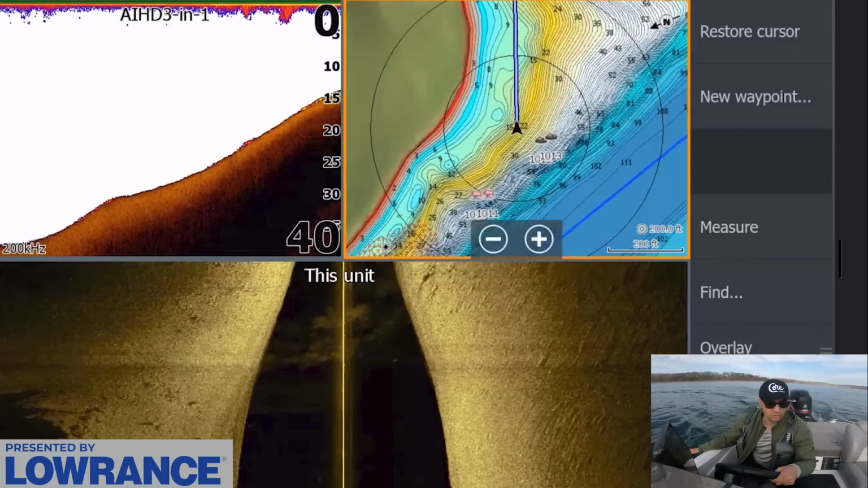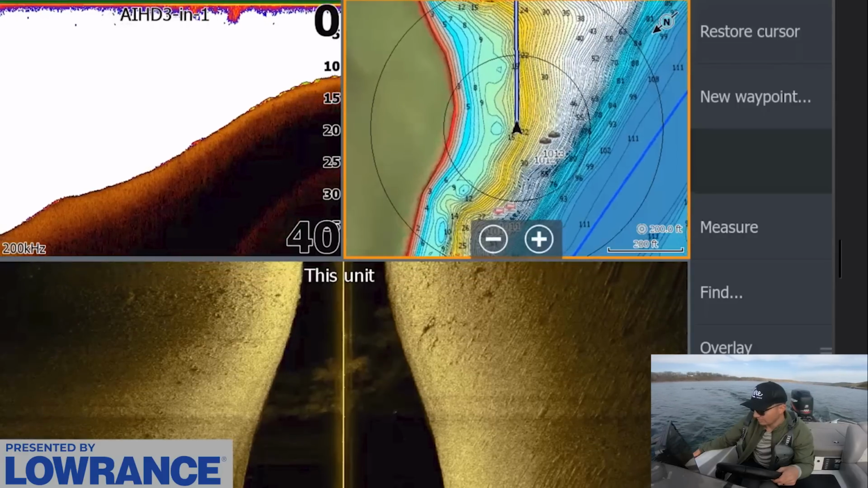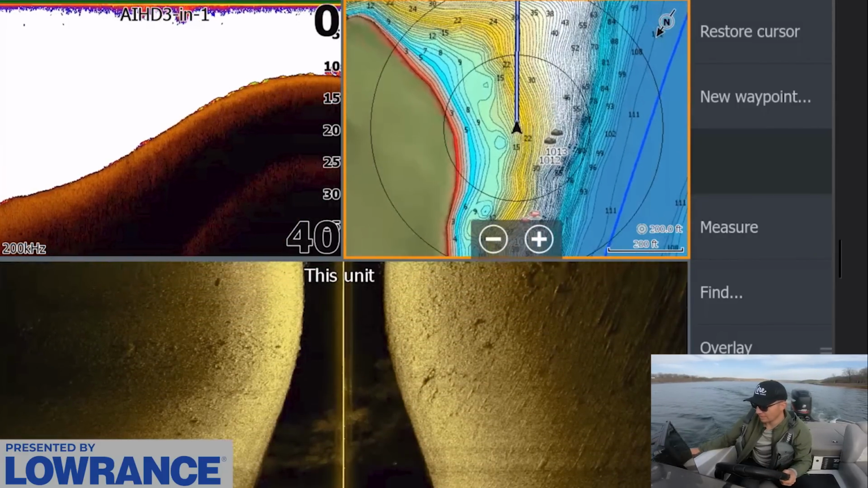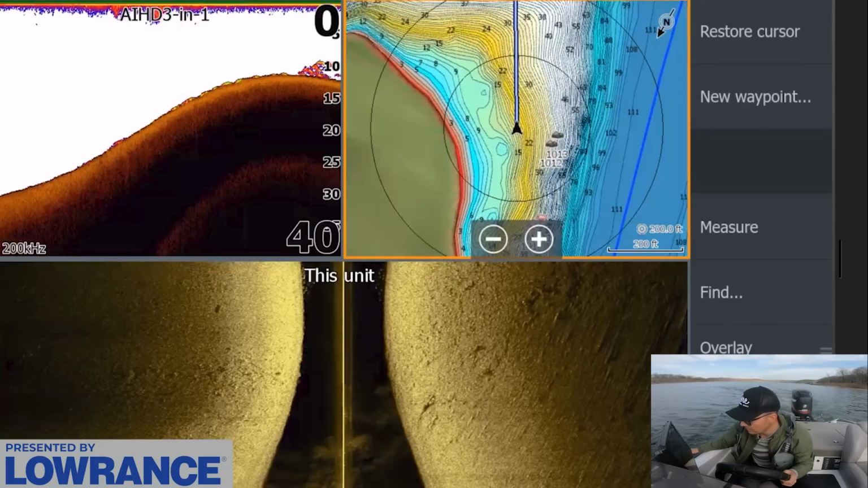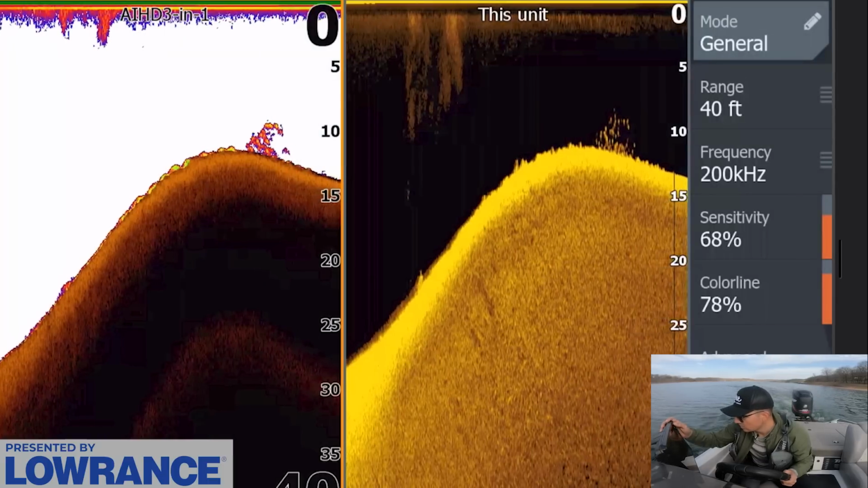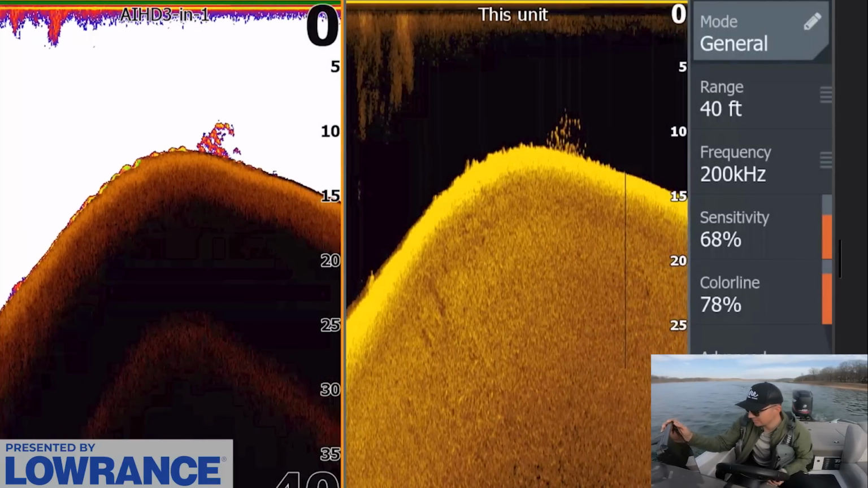There are fish out here roaming and stuff like that. It's just, they're really tough to catch when they're just roaming around out there with traditional methods. So we're looking for the fish that are set up on the bottom. And I know there are fish on the bottom somewhere, and there they are right there. Is that a group of bass? I don't know if those are bass or not. Those are really tight packed together.